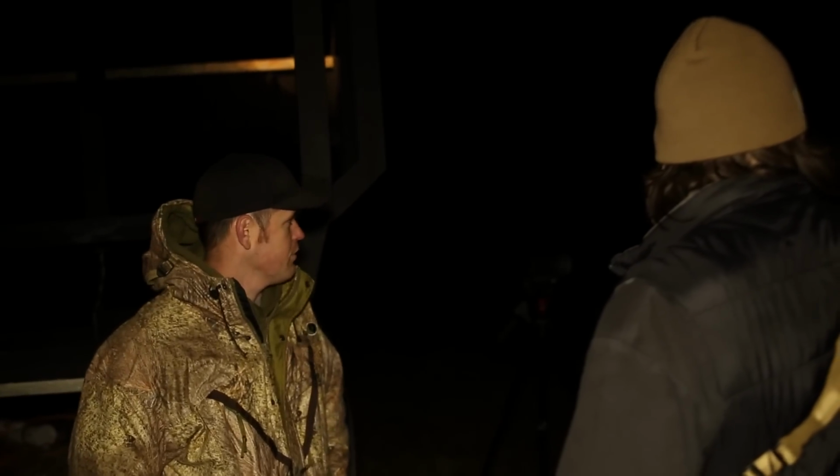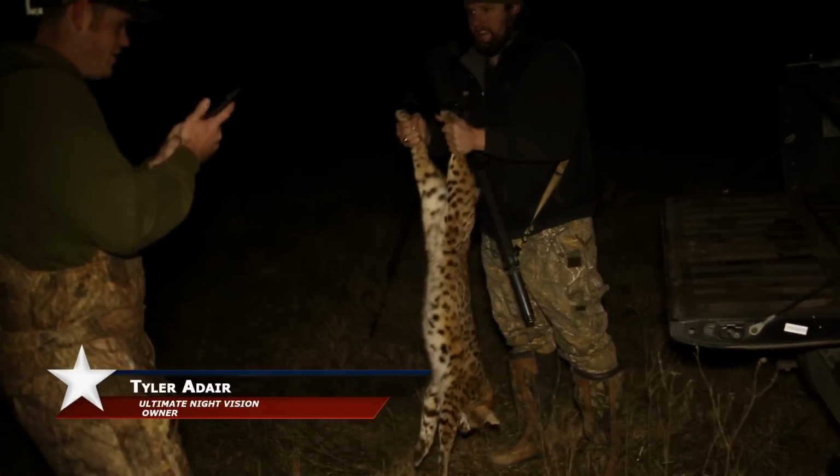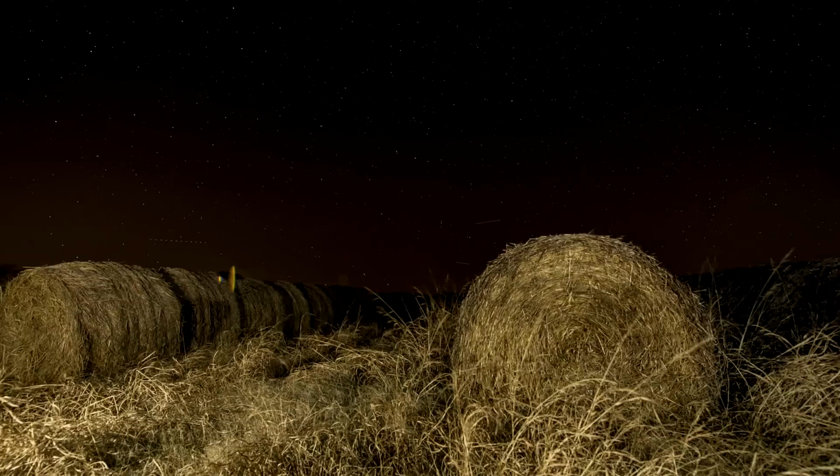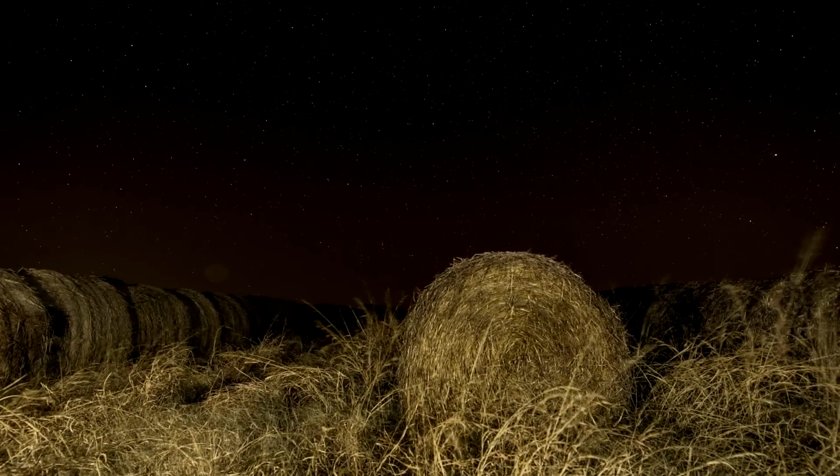We're on our first hunt with new friend and thermal expert Tyler Adair, and a big cat's already in the truck. Tonight's experiment of combining thermal and lights has already been a huge success, as well as an eye-opening experience for both Tyler and ourselves.